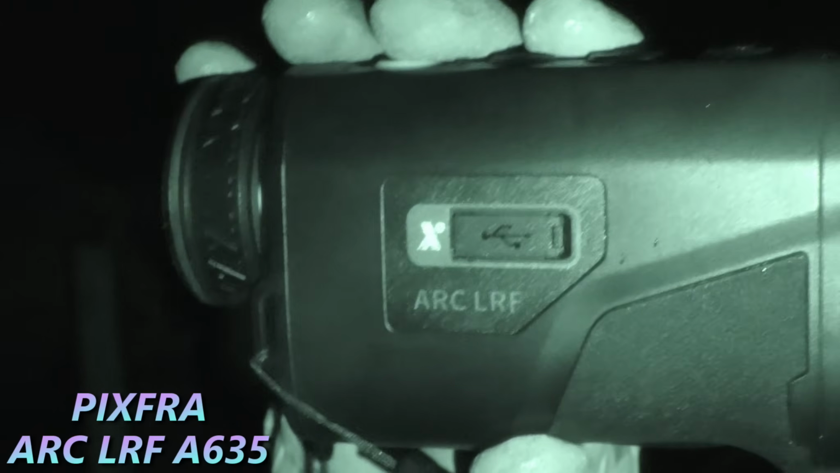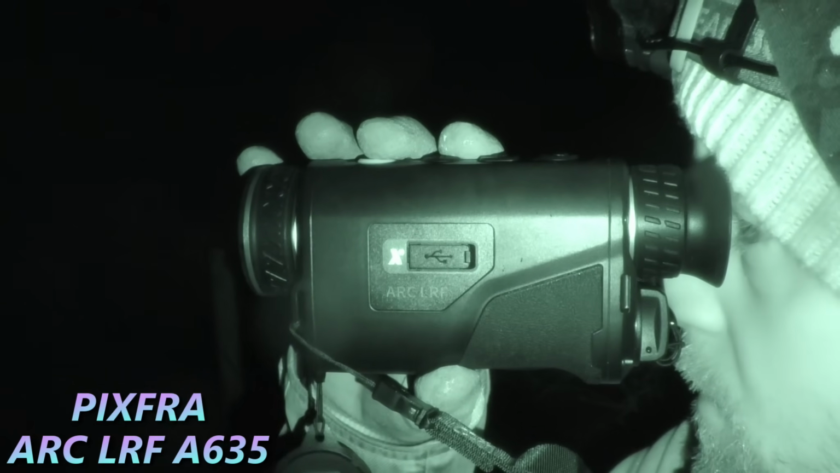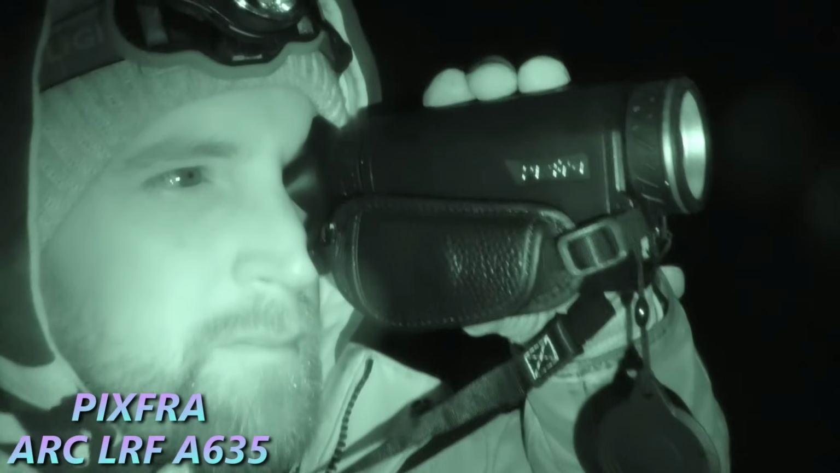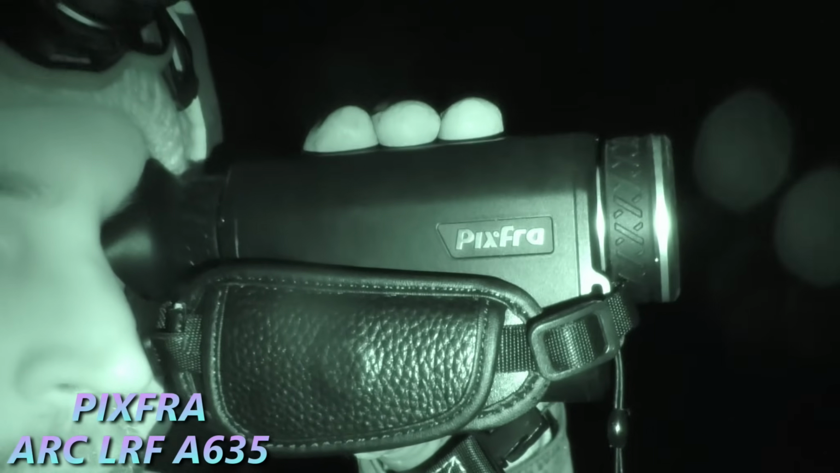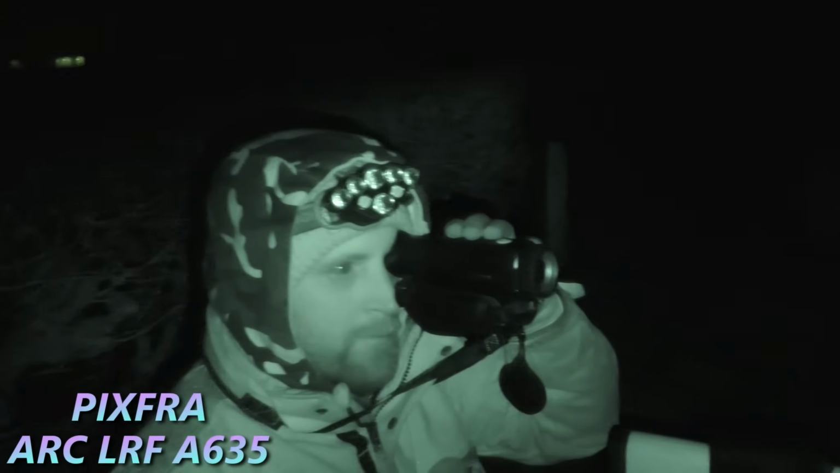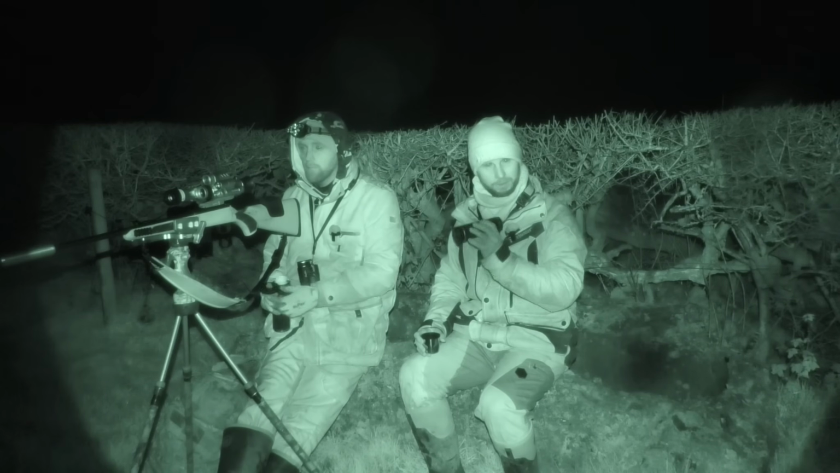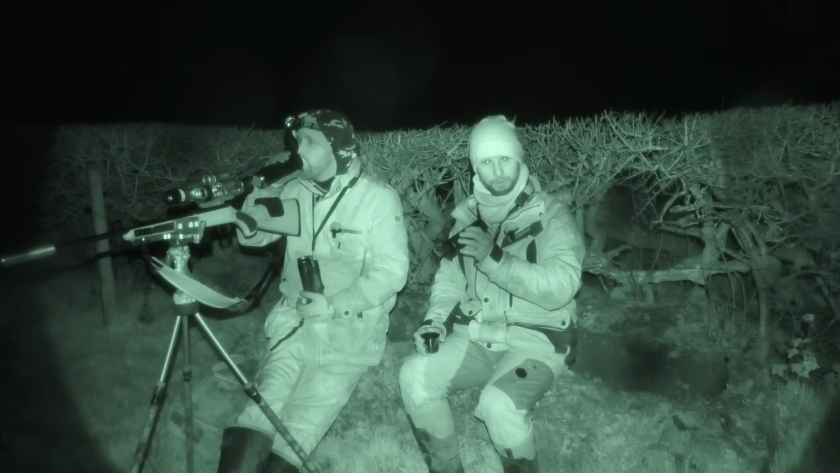Lofty's got the ARC LRF. I think it's the A635. Now that one has a larger lens. I think that one is a 35mm lens, and it also has a laser rangefinder. They're both really, really good to use depending on your situation, and I'm really enjoying using these Pixfra thermals.